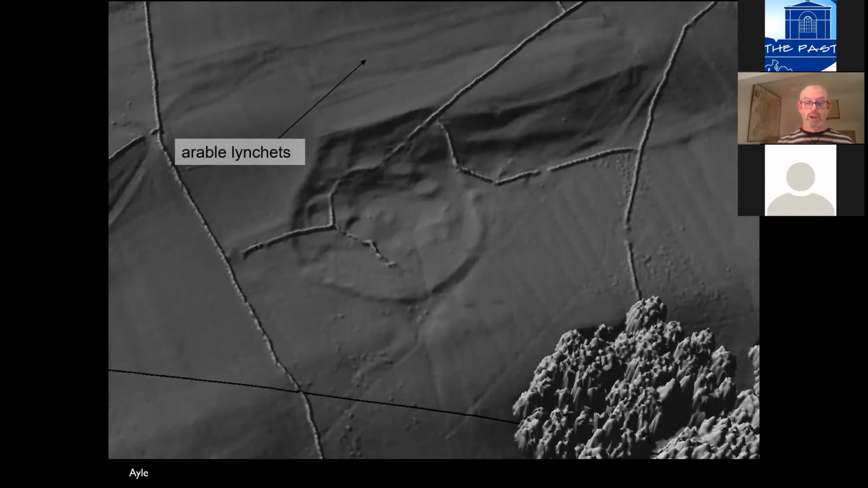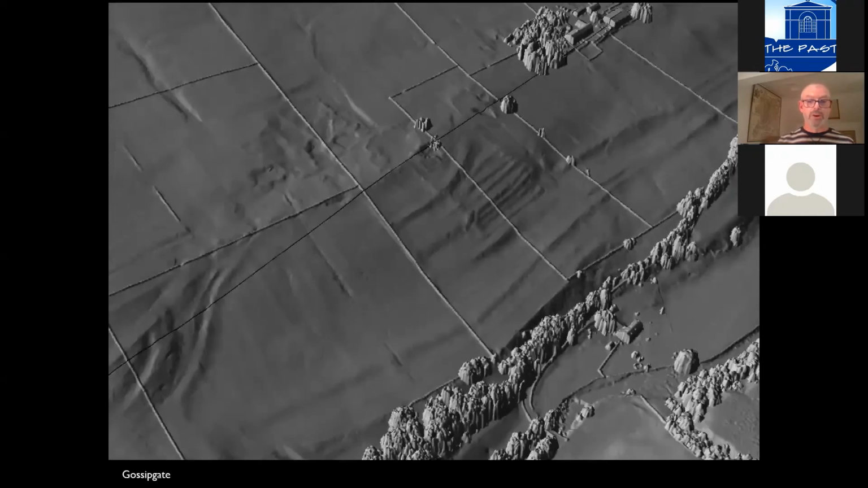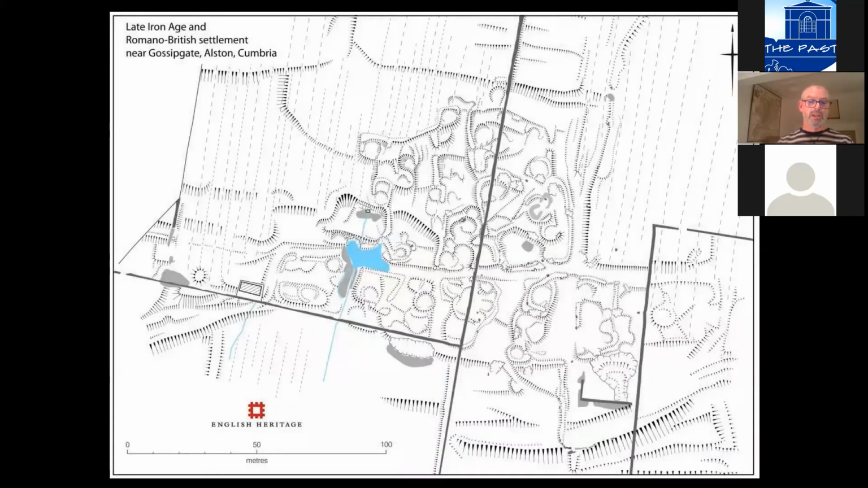What you can see, the stripes on this are medieval ploughing over the top. Most complicated of all, perhaps, was this one at Gossip Gate. We mapped that on the ground as well. And again, you can see that this is extraordinary. It's a series of little compounds, each with several roundhouses in it. But in this case, flanking what can only be described as a high street. This is a Roman come native village laid out very much like a medieval village.